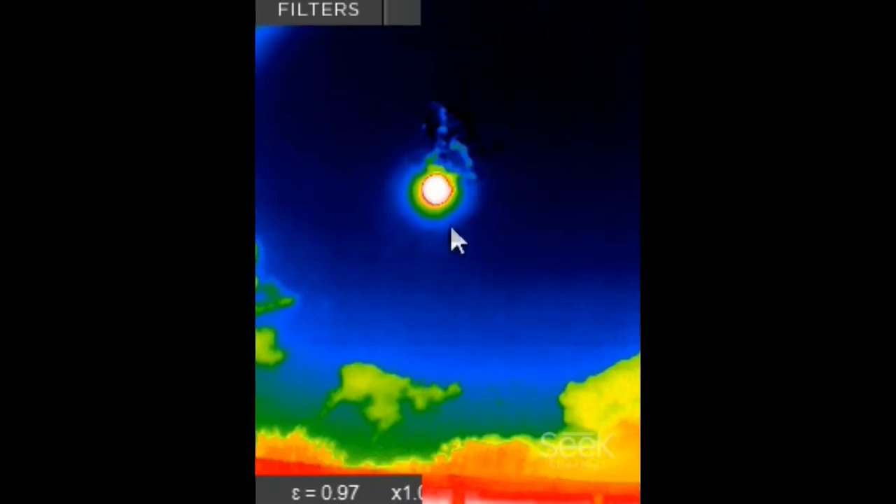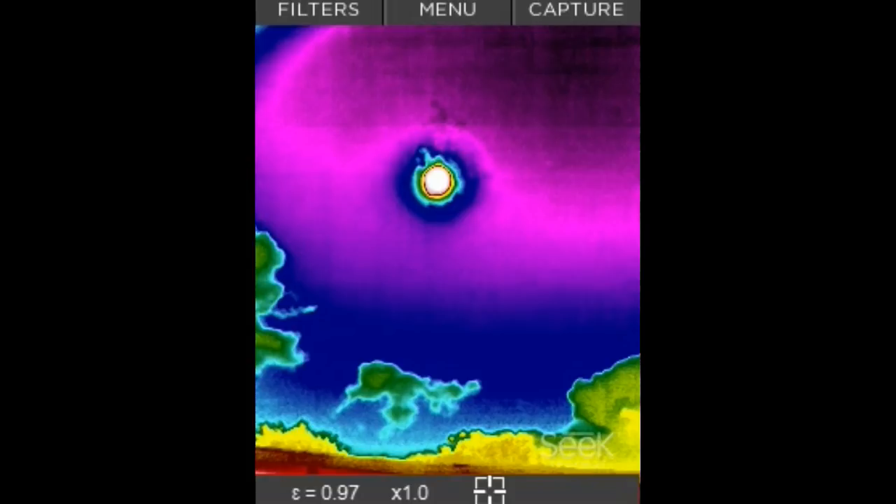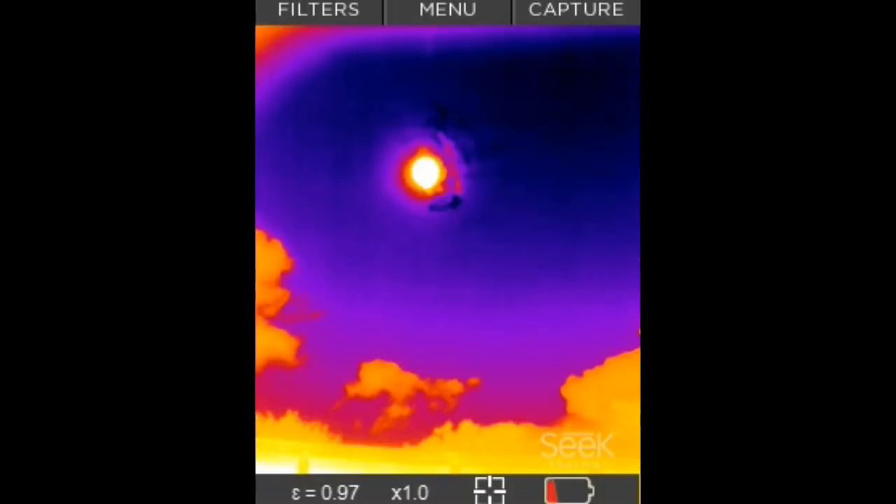You can clearly see the whiter it is, the hotter it is, and we've got a cooling effect going on around the outside. But there's absolutely nothing wrong. There's nothing in front of the sun, of course there's not. You can see the reflection of the clouds and all the other bits and pieces, but we should not get this around the outside.